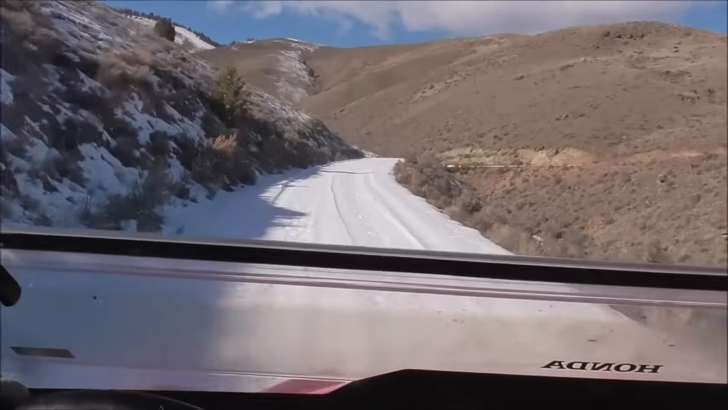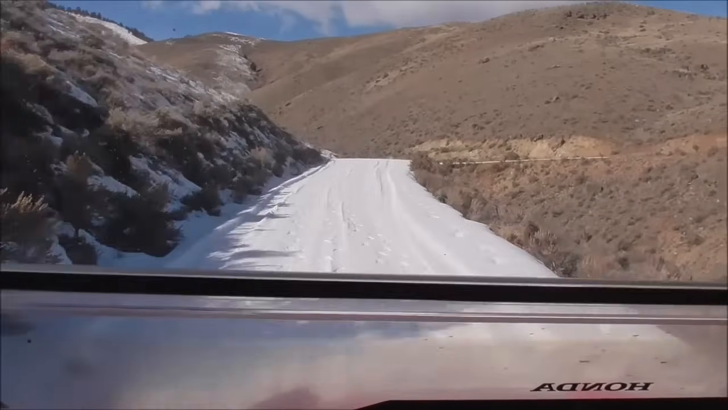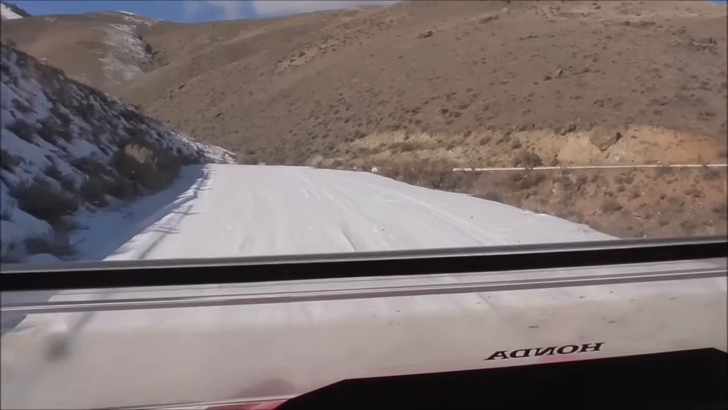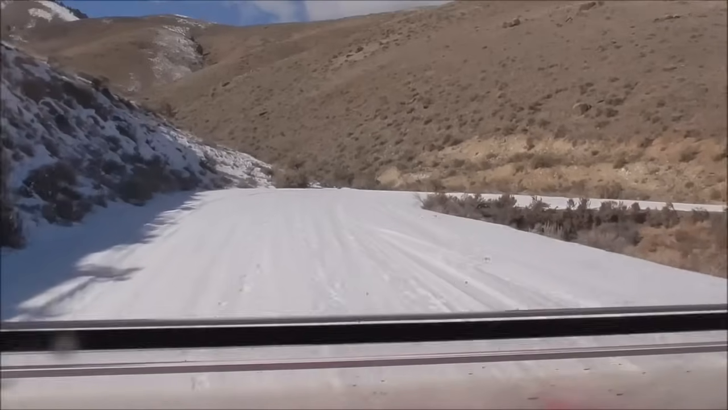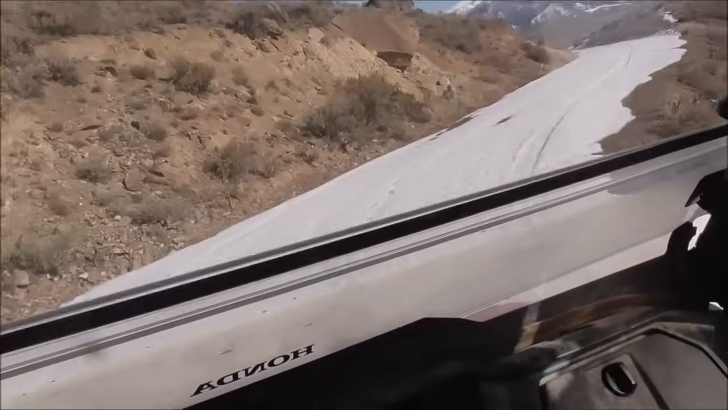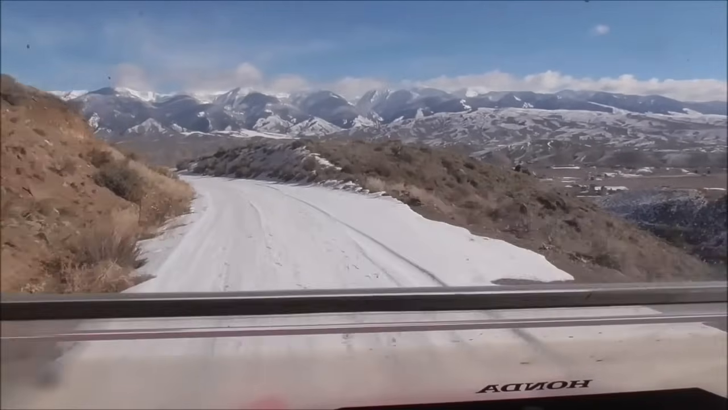Up here as far as driving. The tracks that are in the middle of the road, those are human footprints and dogs. A lot of people hike up here and walk their dogs, but no tire tracks. Can't even see our tracks from last week with this thing. Nothing fresh as far as driving, anyway.